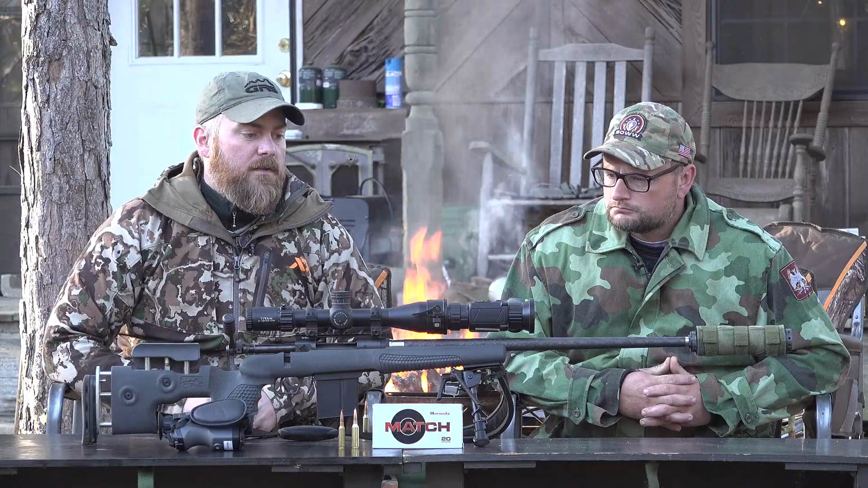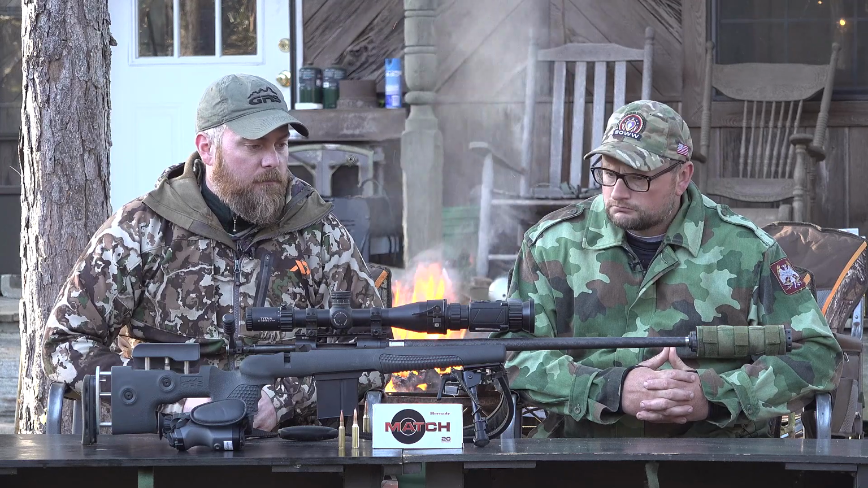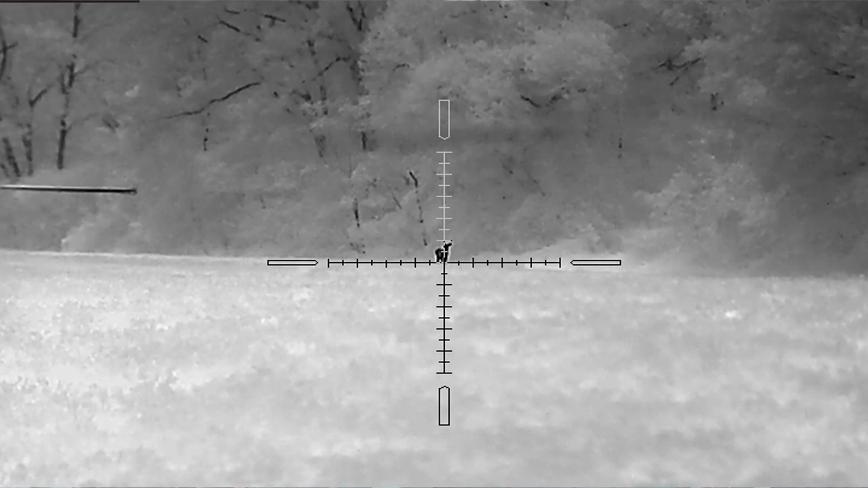And with this system here, I believe it's a 1080 resolution, and it's just magnificent. We were checking it out on a deer at 488 as well, and you can see the deer even at 18 magnification. I was really blown away at how crisp the images on this thing look. And this records video, which is great. That really helps us out.